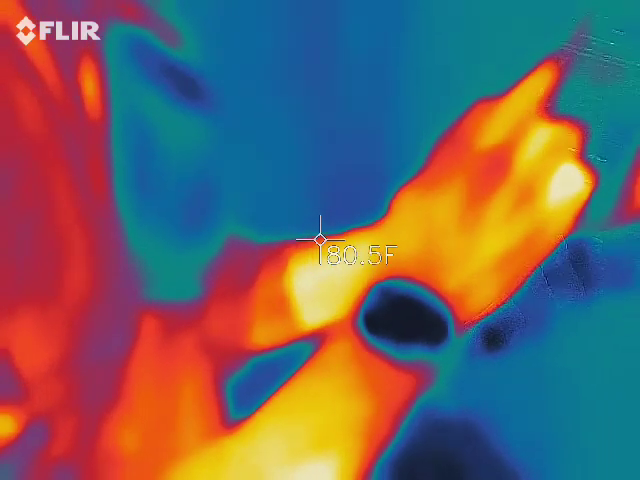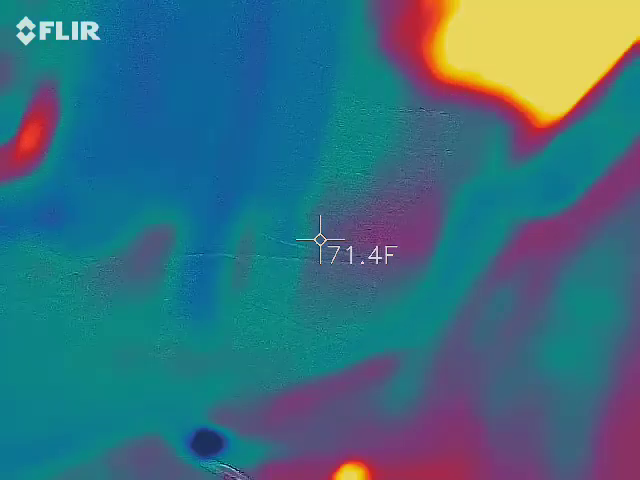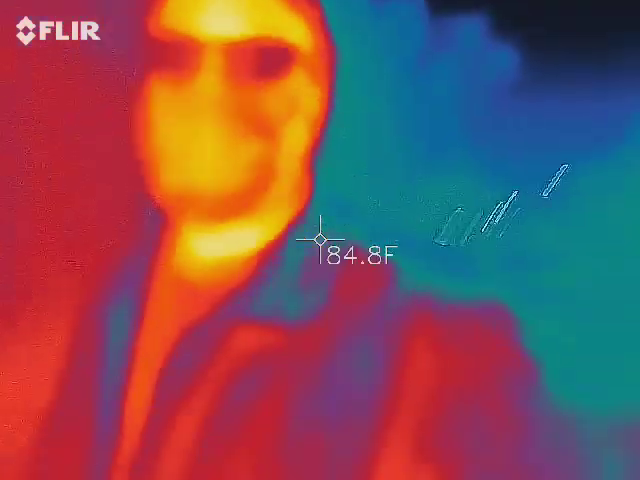So you've got to have that variance. You've got to see the difference. So you've got to make sure that you're pointing to get contrast. So nice, slow movements with that.